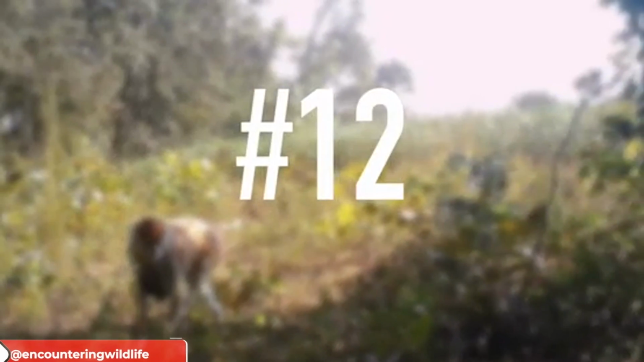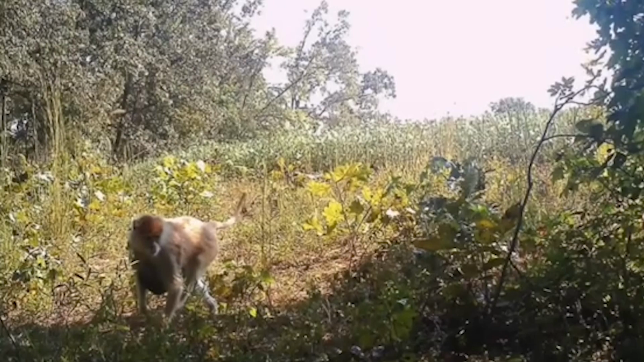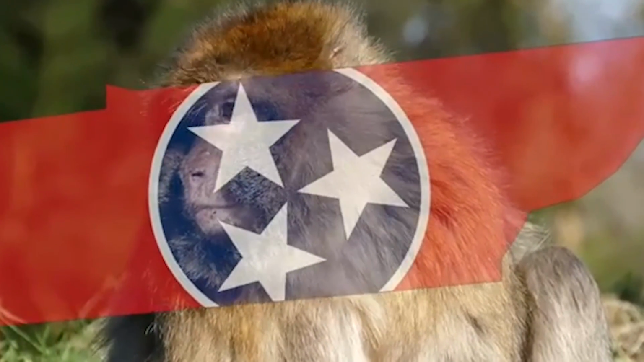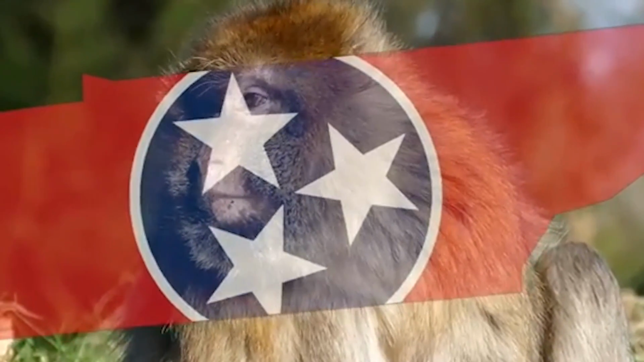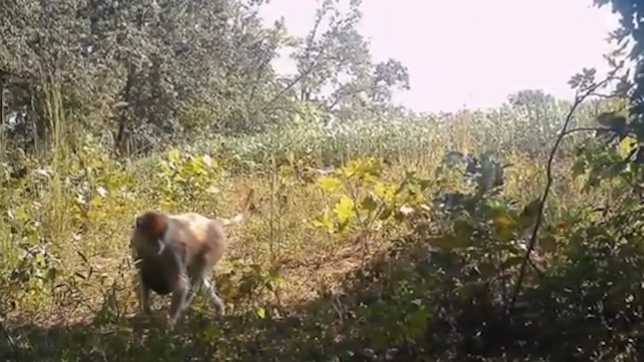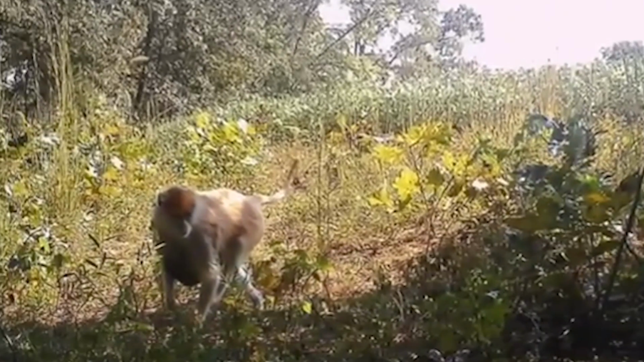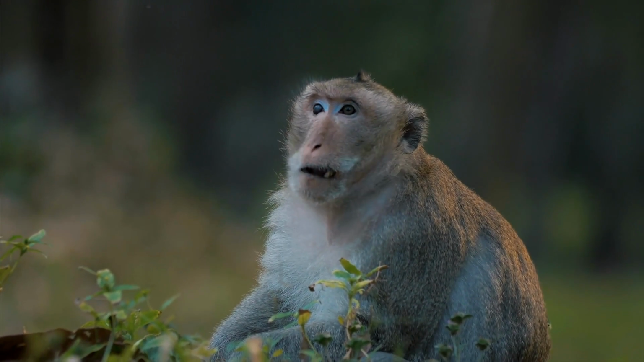This next video is rather incredible, as it shows a monkey captured on a trail cam. The incredible part isn't that it's a monkey on a trail cam, but the fact that the monkey was spotted in Tennessee, a state located in the southern part of the United States. And as I'm sure many can attest, there are no monkeys native to Tennessee, as the climate and available food sources don't support their species. These primates are more commonly found in rainforests and other countries across the world.